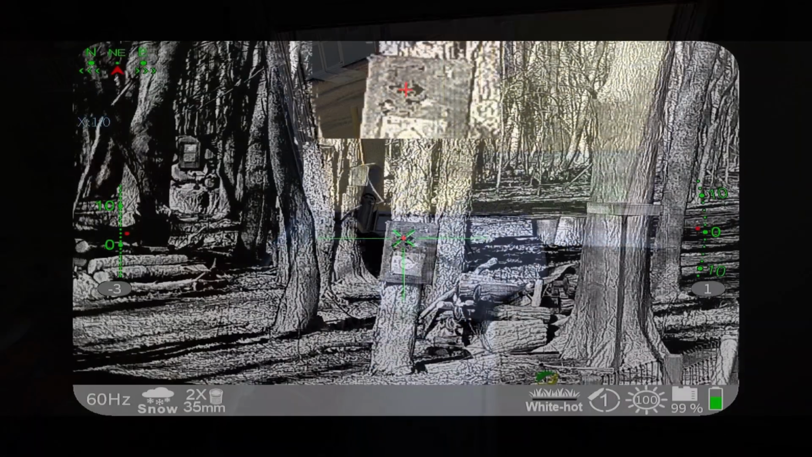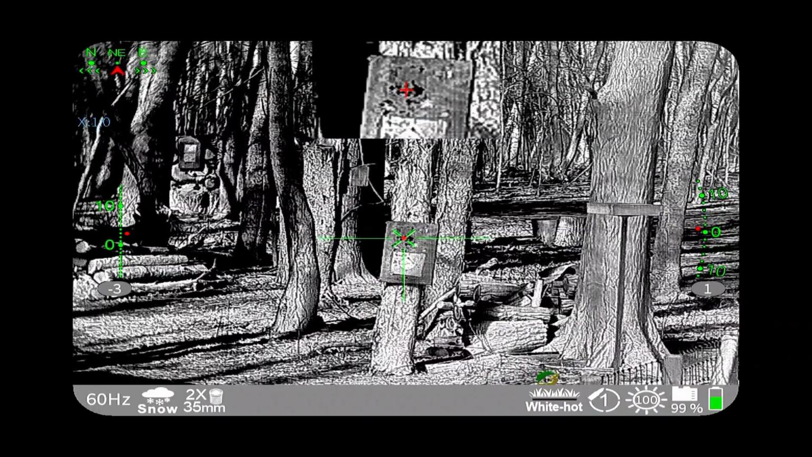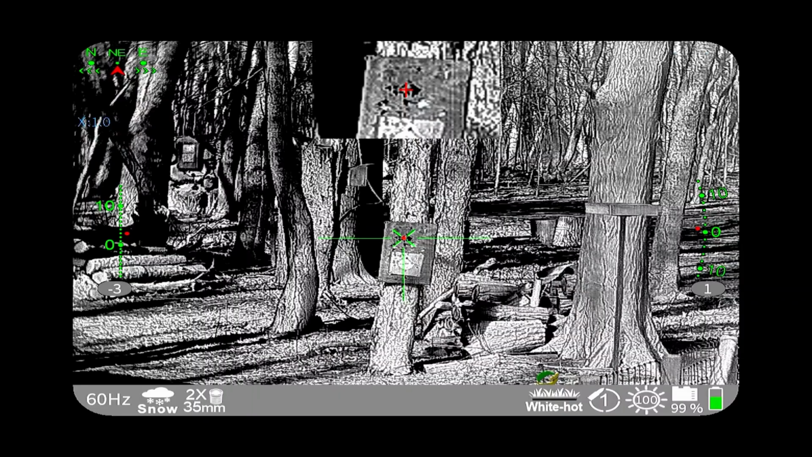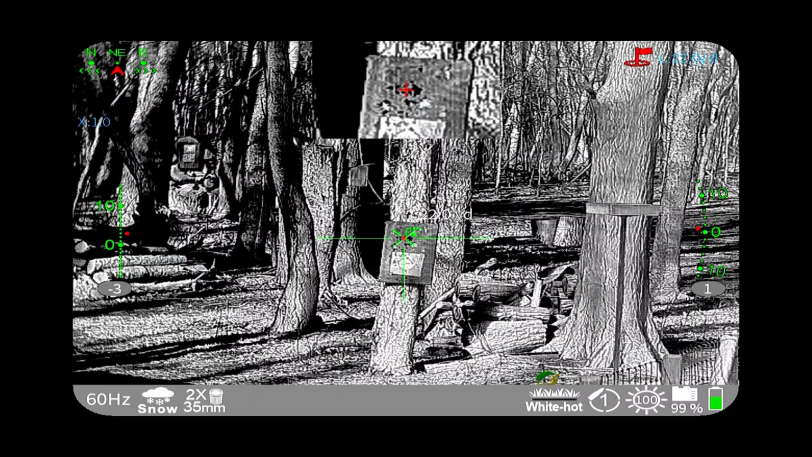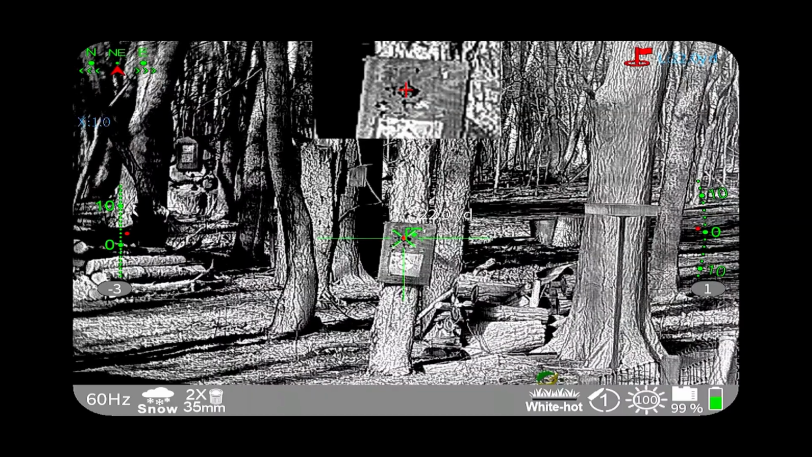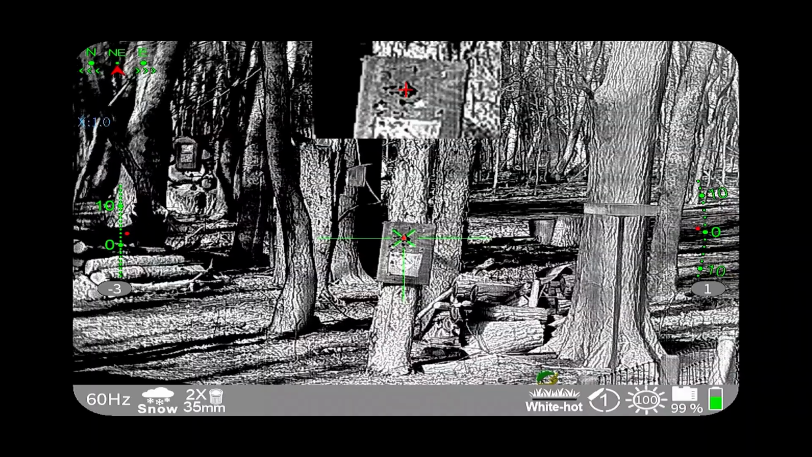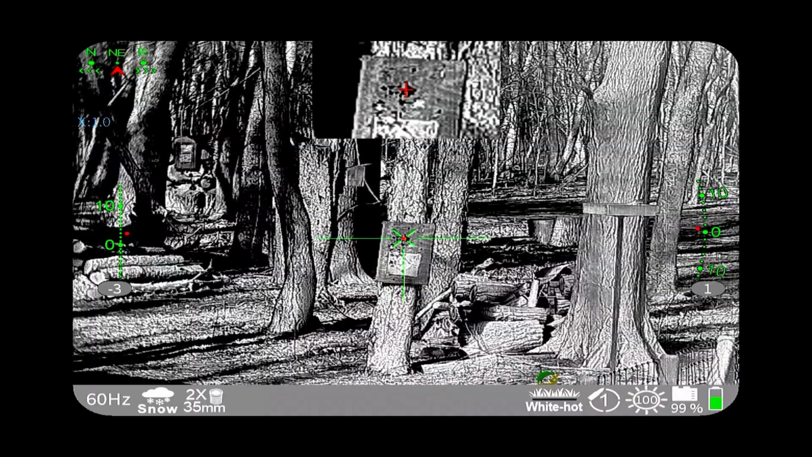Let's see how good we did. So we're back on the cell phone doing a screen record. We're going to use a laser rangefinder to get our distance at where we zeroed, which is 22 yards. And you can see our holdover is directly on the crosshair.